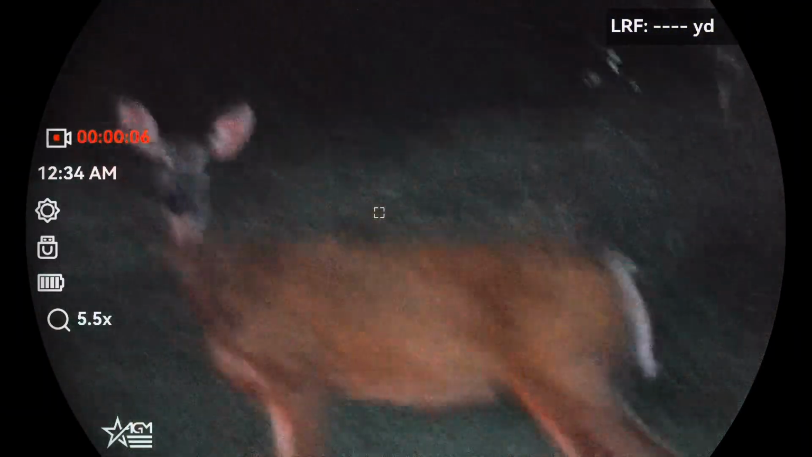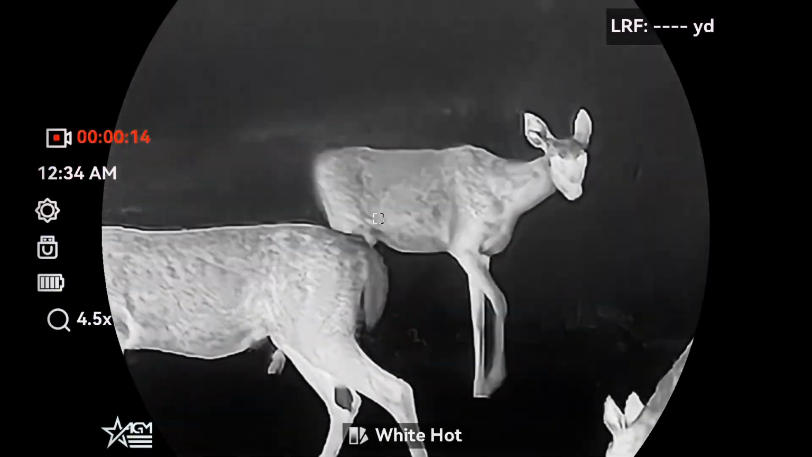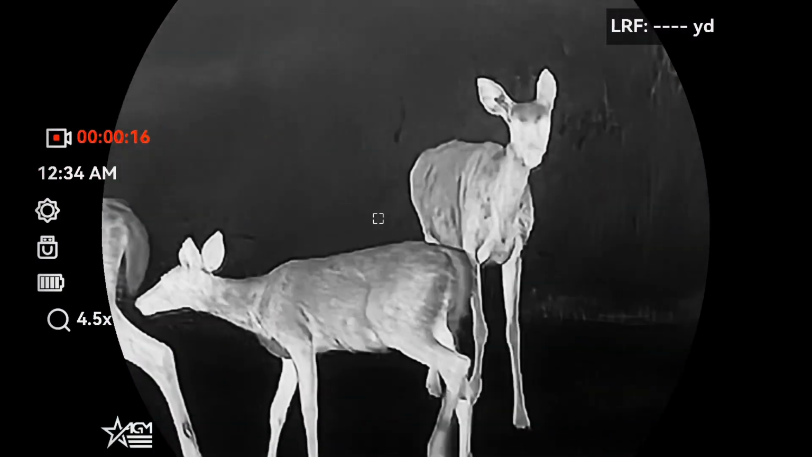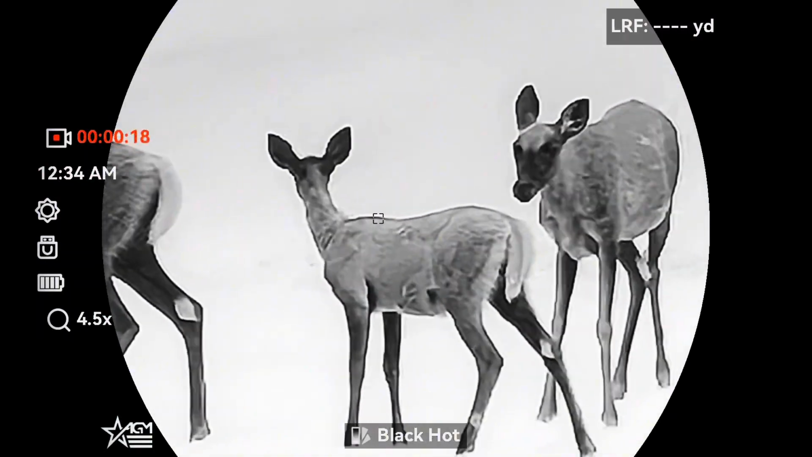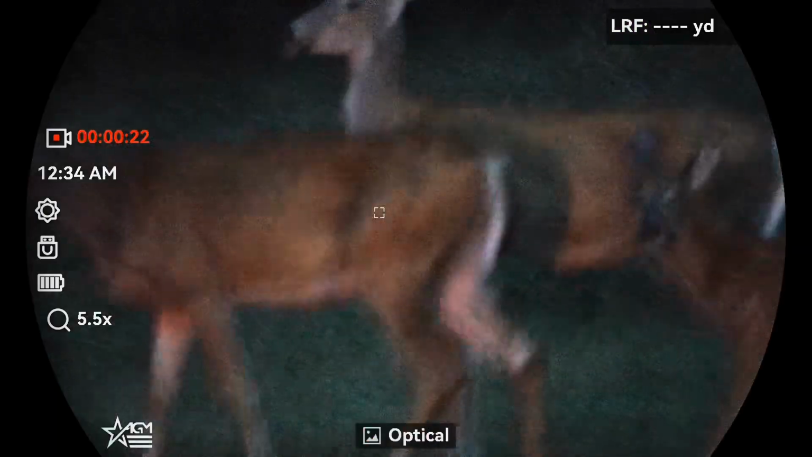Now your thermal will go from a 4.5 to 18, your optical, which is your day-night side, will go from a 5.5 to a 22. Takes, again, a little bit of getting used to. Whenever you're switching back and forth, you'll see all of a sudden you'll go from this picture here, and then it'll bump up, and it'll go back down as you switch between the thermal and the optical, guys.